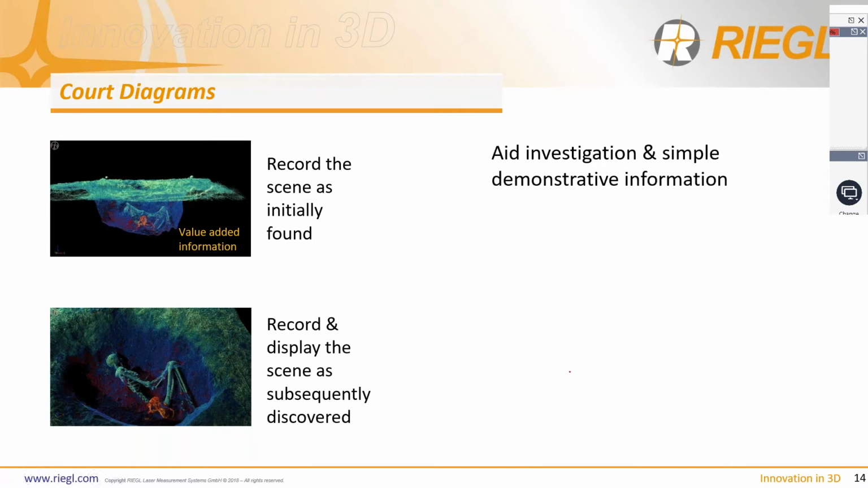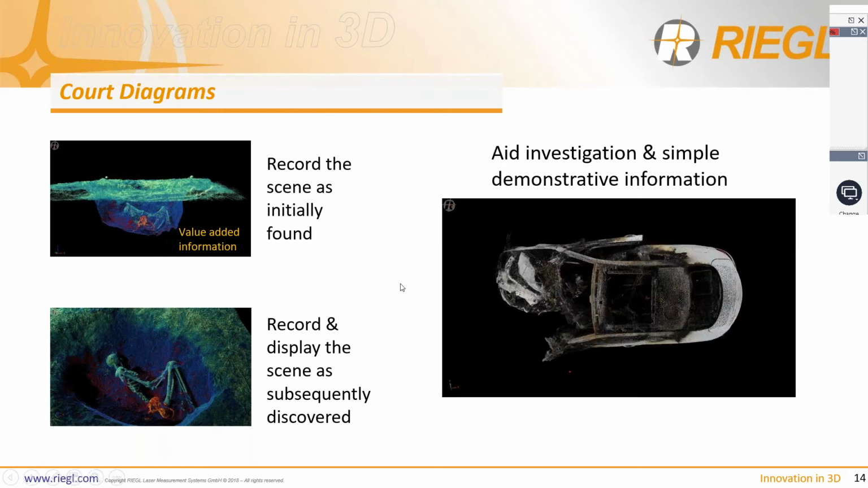And the beauty of this, of course, is the data we're capturing is aiding our investigation. I'm going to show you quite a simple and demonstrative slide here, courtesy of Gwent Police back in Wales. How very bad of me. Vehicle into a tree. Those of you who look at crush damage analysis will look at this and we can tell you the equivalent current speed is around about 60 miles per hour, which is not surprising.